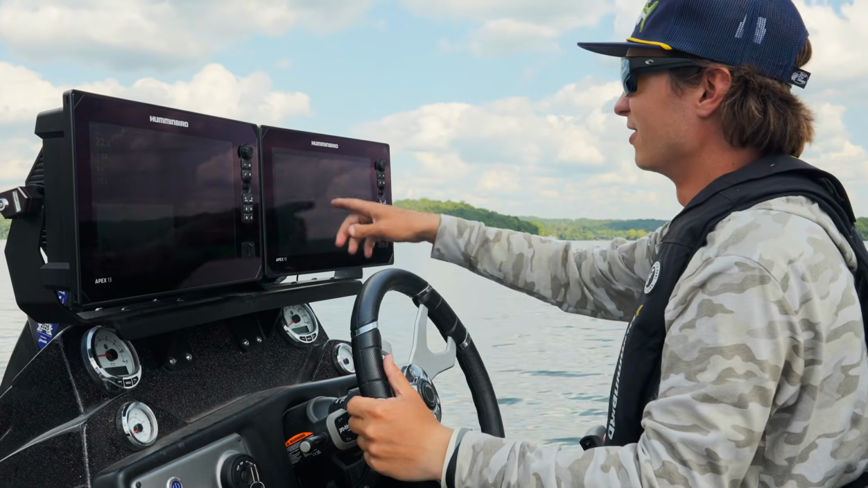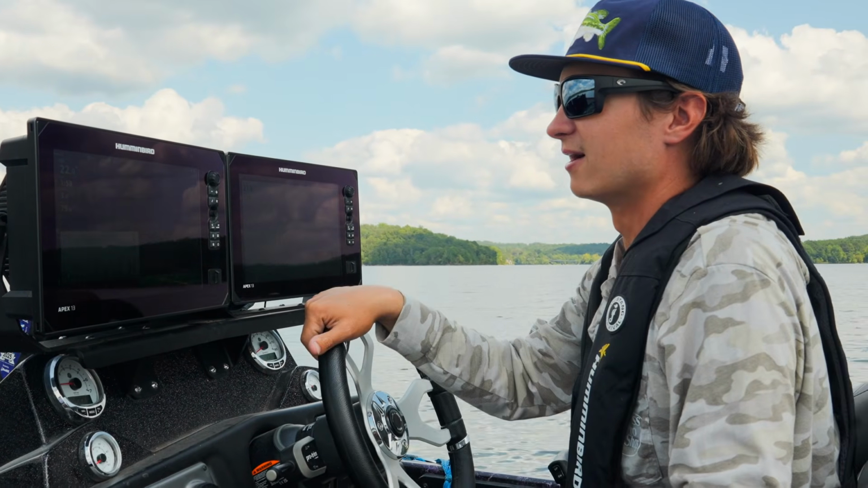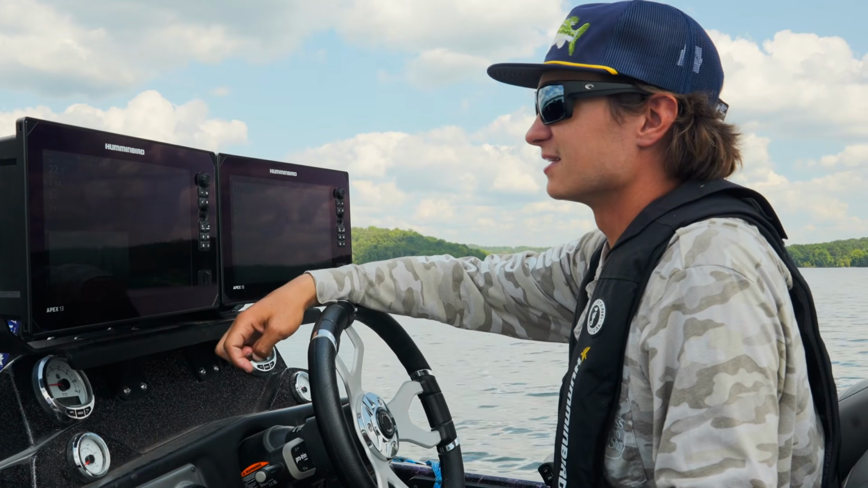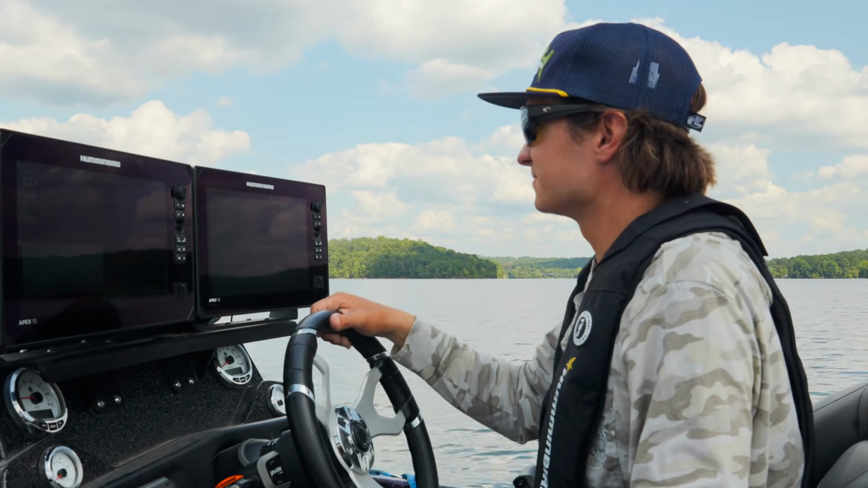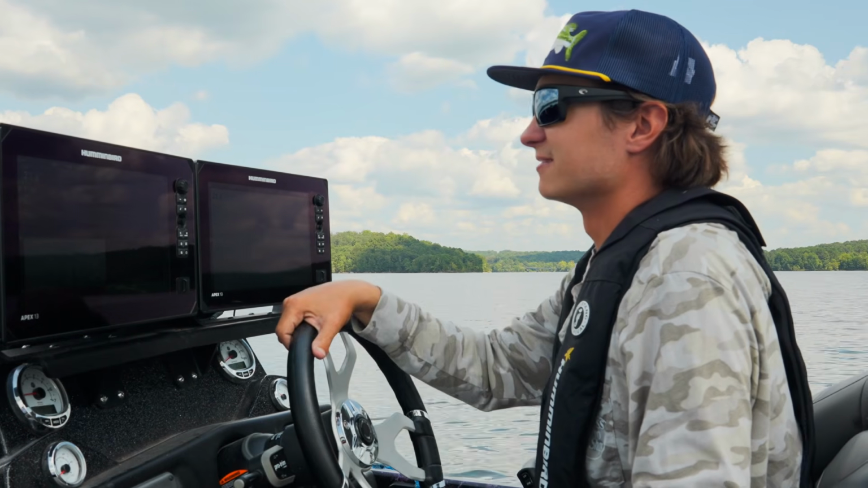I went over this place earlier and saw some rocks, saw a couple fish around those rocks. So we're gonna scan back over it here in a second and see if those fish are still around that area, and we're gonna try to drag and catch a few. The way to really catch them this time of year is dragging for sure.